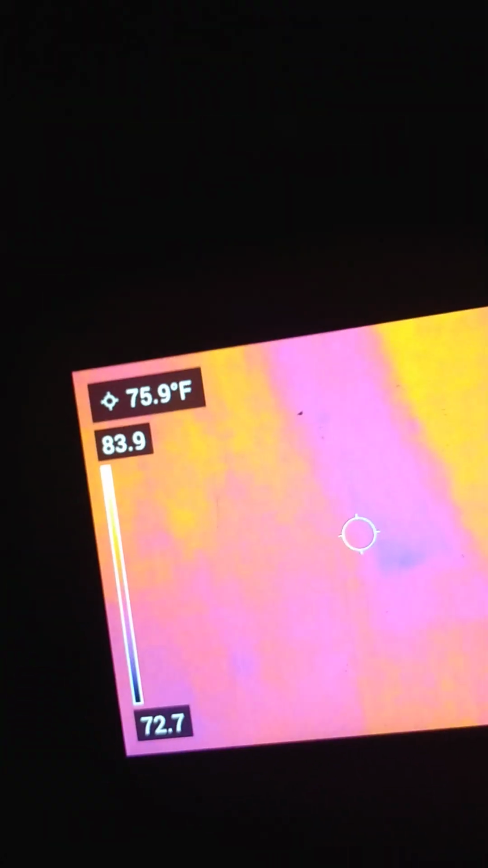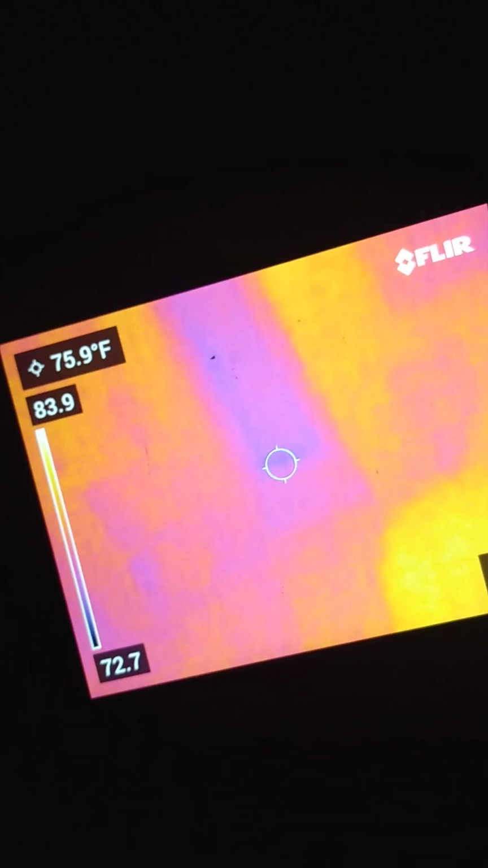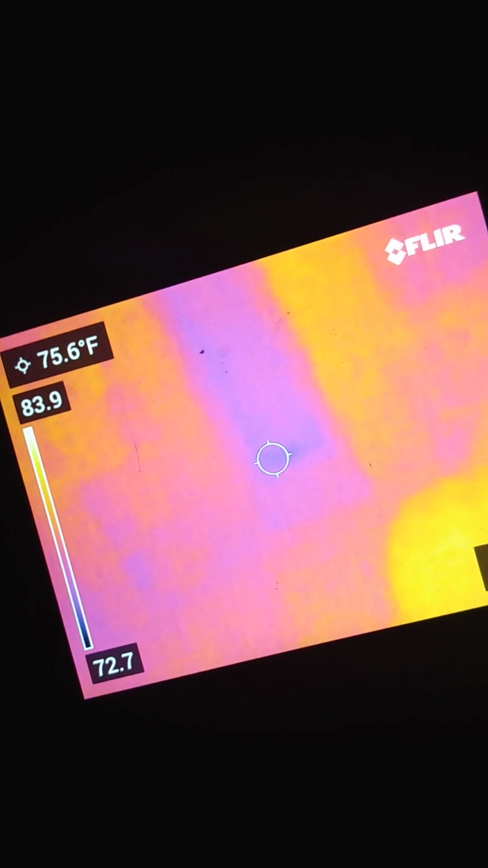Well, it's getting late. I probably won't stay up too much longer. I'm tired. Go try to get that cold area in the circle.